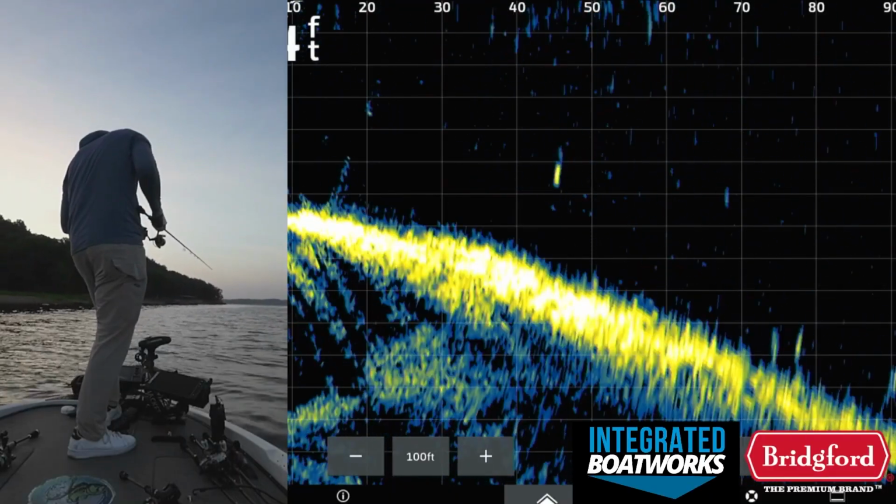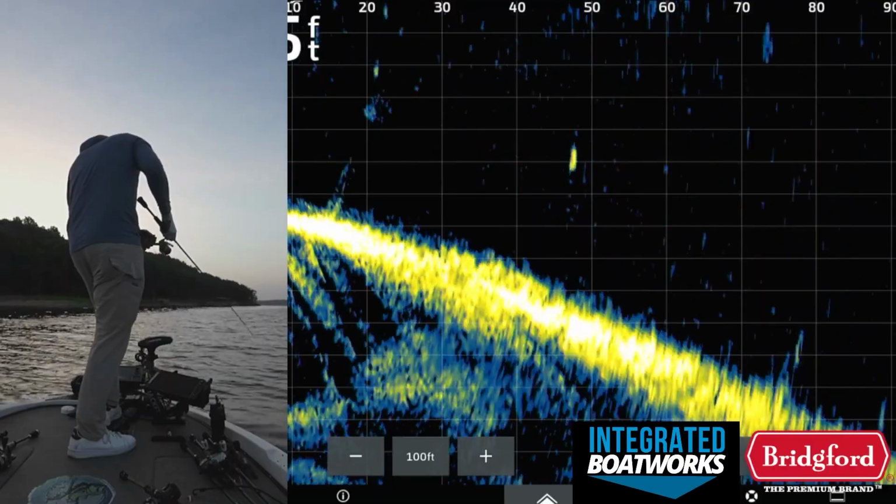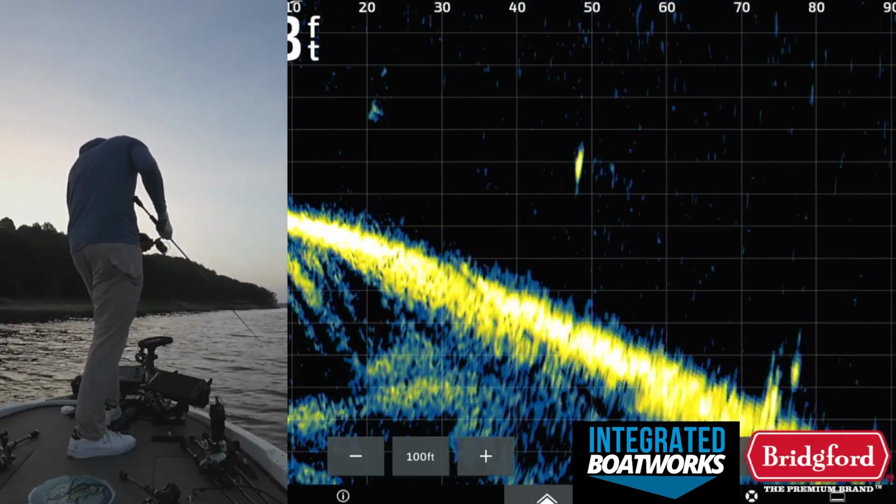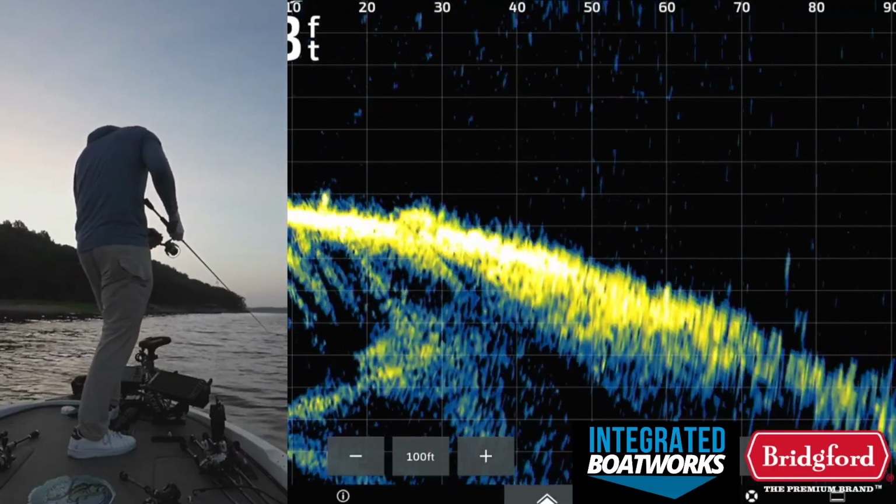Timing is absolutely critical. You can literally be on the spot when it's going down and catch 15 pounds or 10 pounds or a bunch of fish really fast, and it seems great.